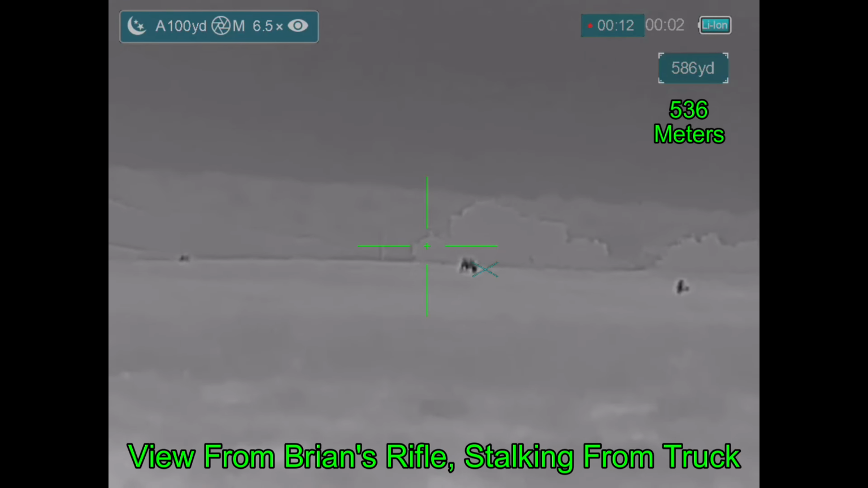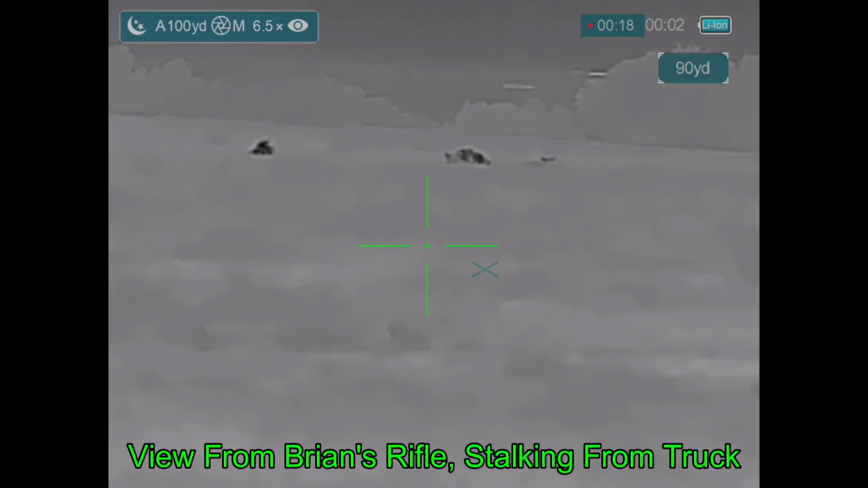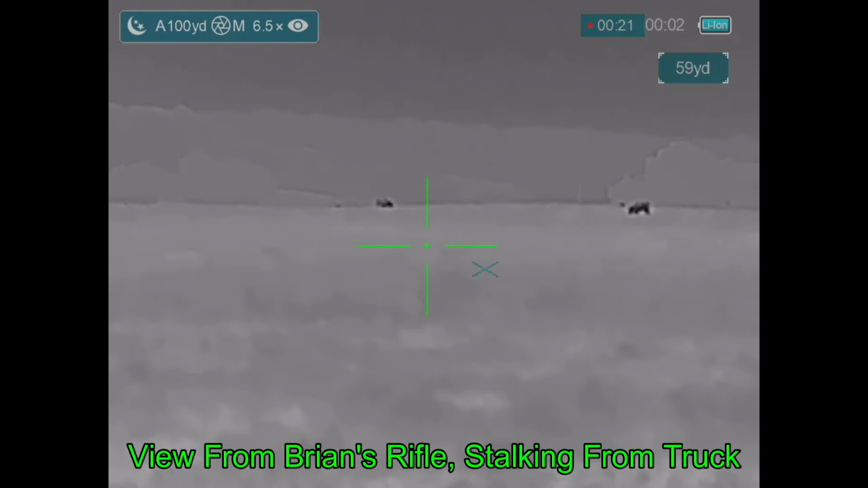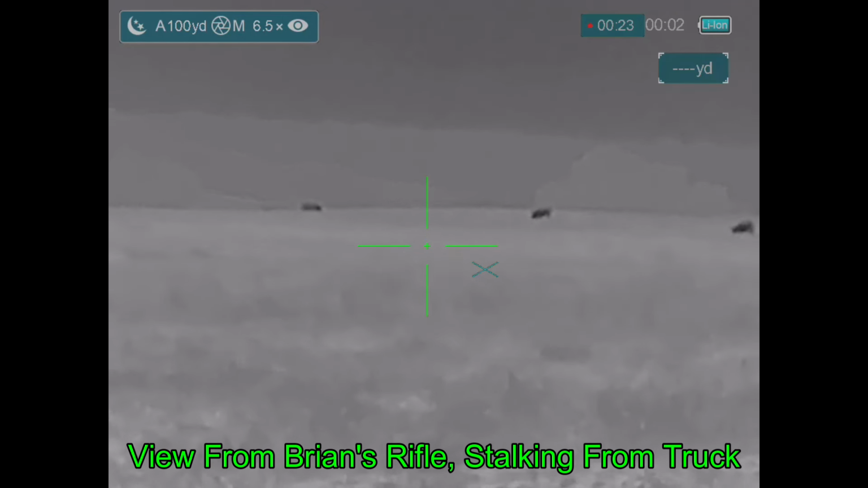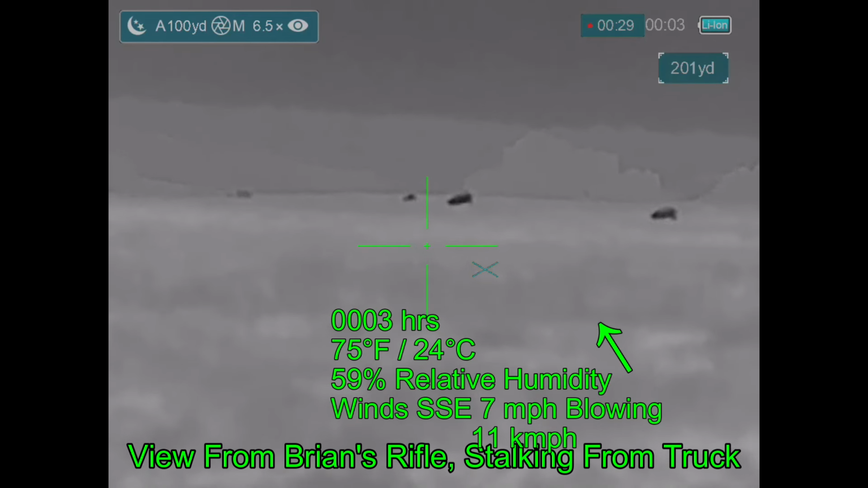And the far hog out there is out there about 585 yards or so. And you can hear the wind. Fortunately, we're working parallel to the wind, so we should not get busted. Not from the wind anyway.